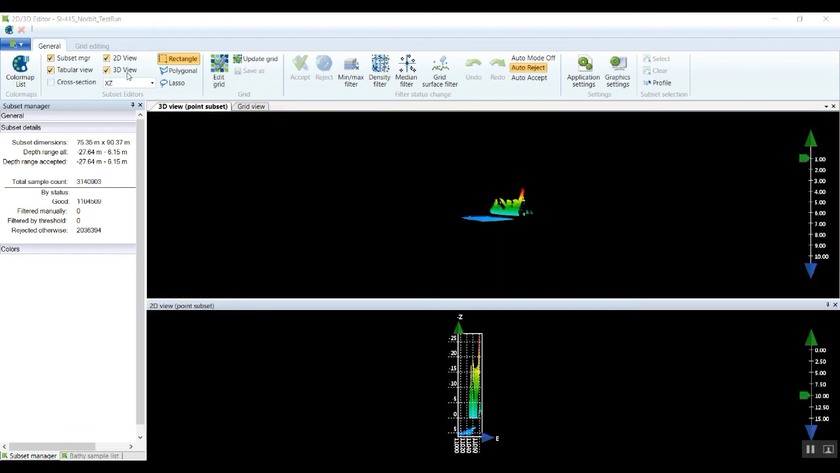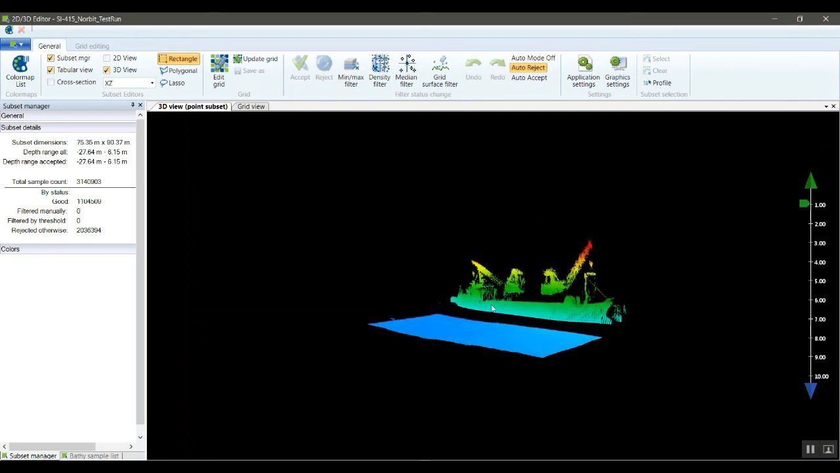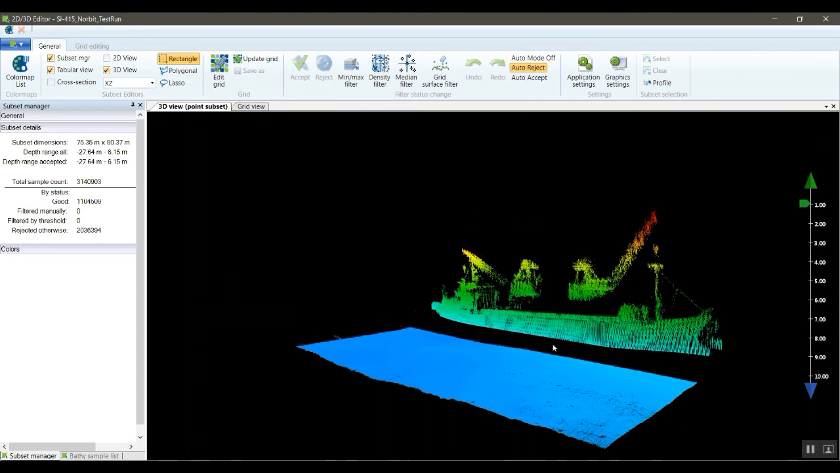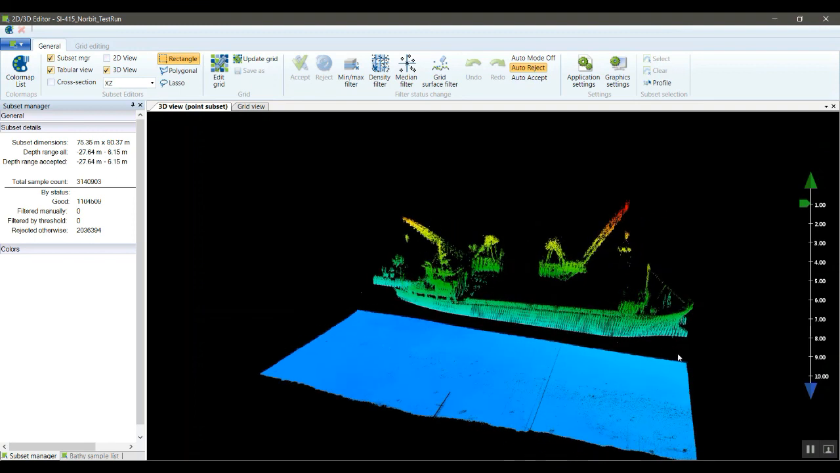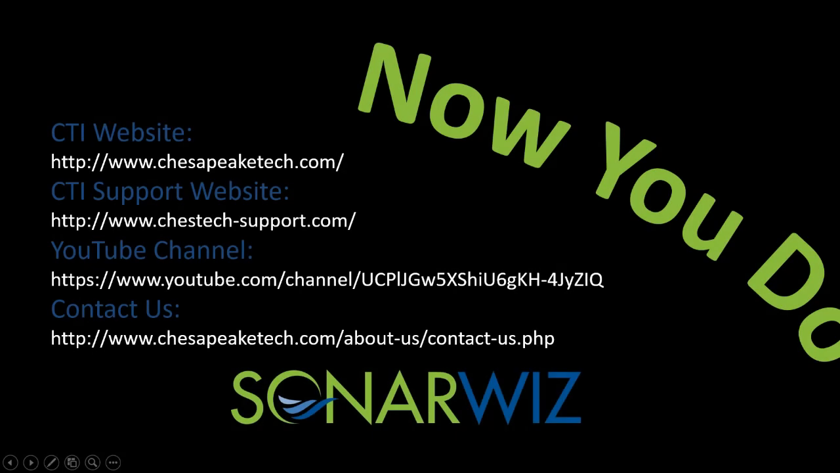Now some of the 2D views aren't that useful for laser data. So we'll turn that 2D view off. And now we can zoom in. And you can really see the multibeam data down under the ship, and you can see the ship and a couple of cranes here. So it looks really nice, and that was all done in a single pass. So there's a good example of processing laser scanner data in SonarWiz.